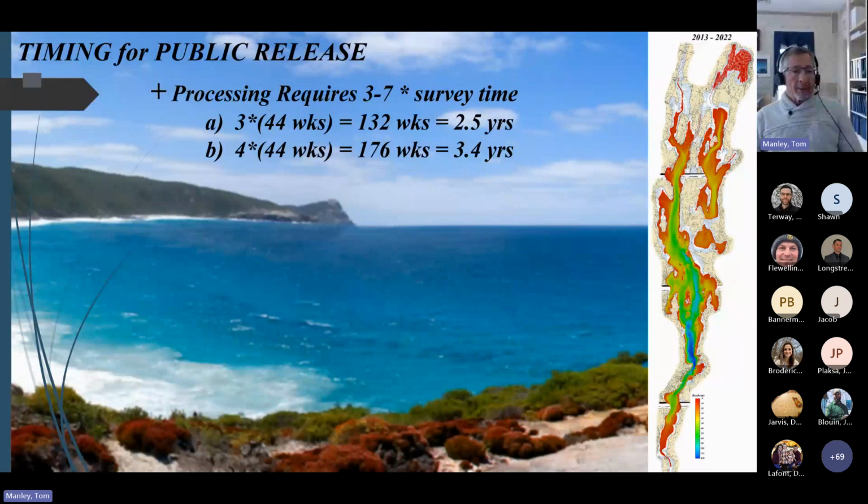This finally moves us into the realm of when the multi-beam data set will be publicly released. As a general rule of thumb, multi-beam processing takes about 2 to 4 times the amount of effort as it did to collect the data, though more involved data sets may take 5 to 7 times as long. Using a time reference of 44 weeks for the total accumulation of Lake Champlain multi-beam data, a realistic estimate would be somewhere in the range of 2.5 to 3.5 years.